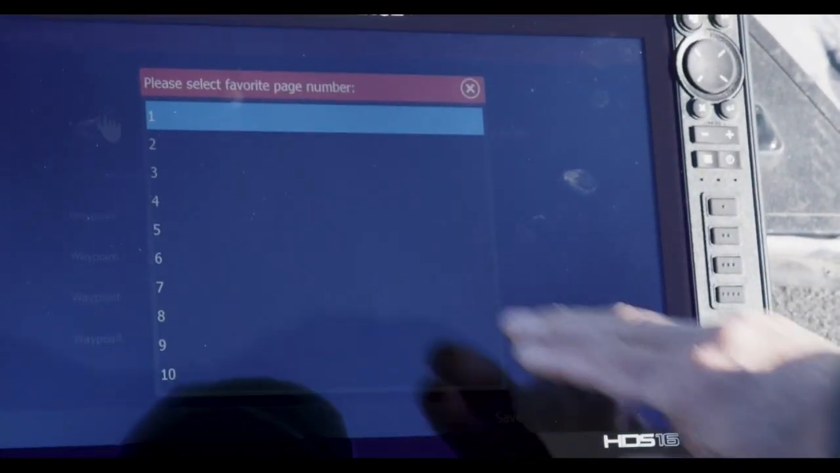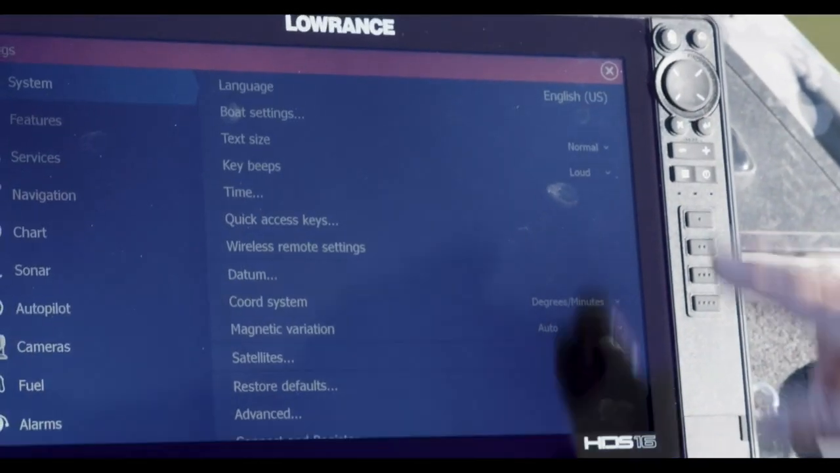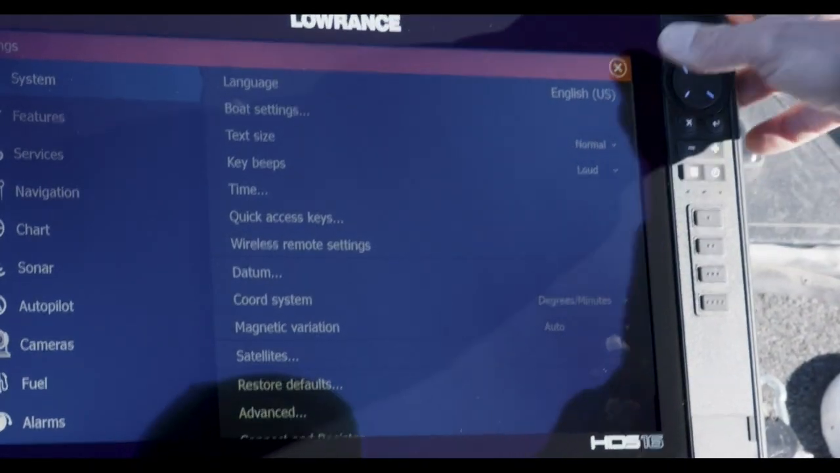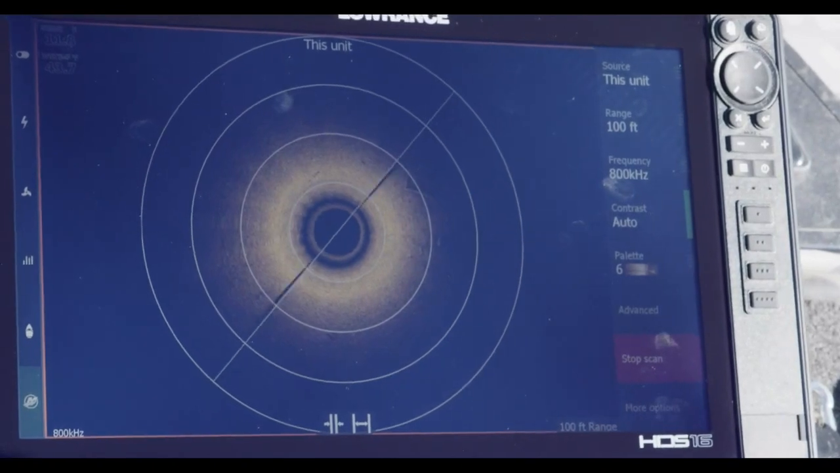Right there. And then number 5. Number 5. And then hit save. Hit save. So now from there, if you just press and hold your number 1 button.